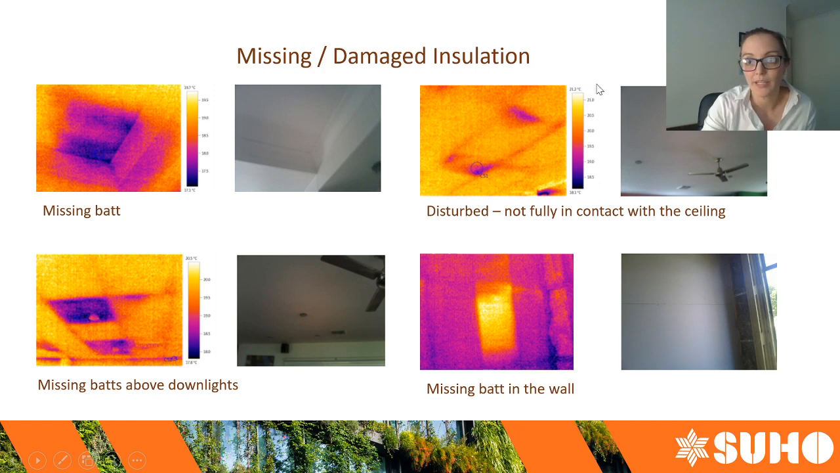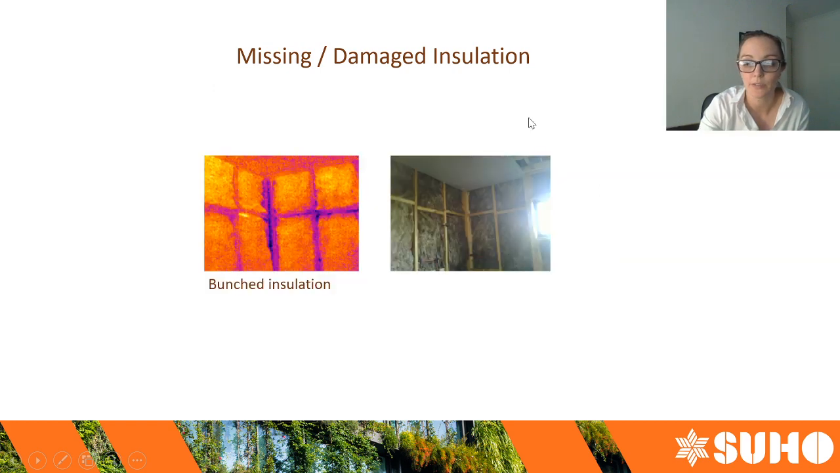This example here, it looks like there's been some disturbance around maybe some of the electrical penetrations, but this insulation bat is not making full contact with the ceiling. So just at the corners, perhaps it's pushed up against the rafters and it's lifted off the ceiling. So it's not as fully effective if the insulation is not completely in contact with the ceiling.